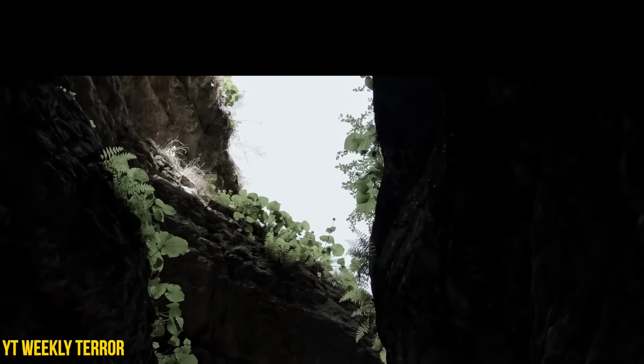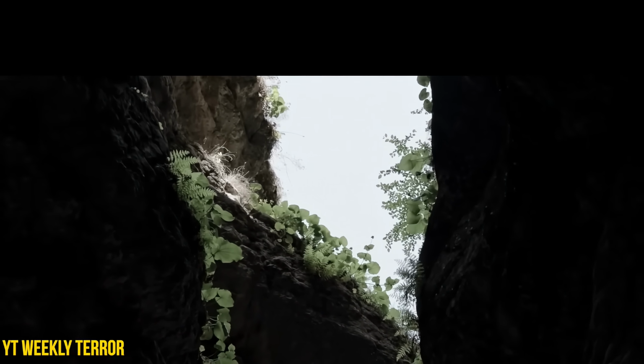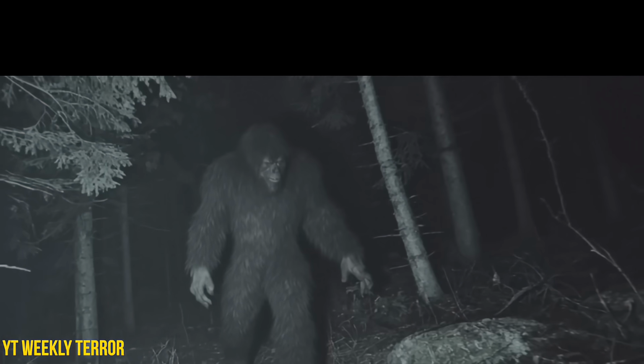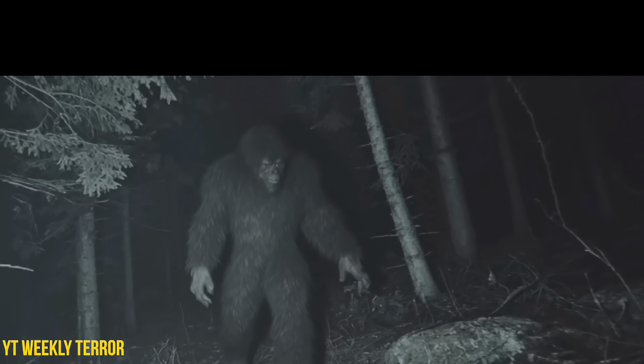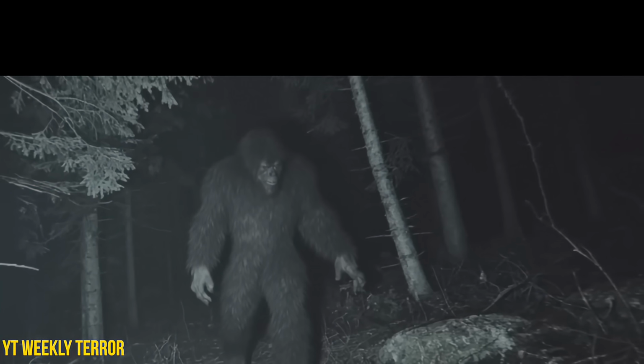He was badly injured, dehydrated, he also had a broken leg. But the craziest part is that his wounds had been tended. The hiker later claimed the creature had pulled him from a ravine and kept him alive, bringing him food and water and preventing him from leaving while he was injured.